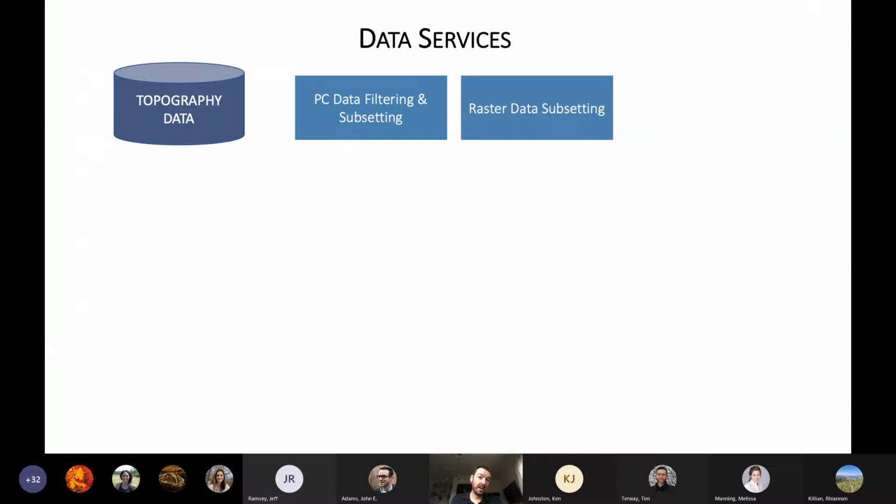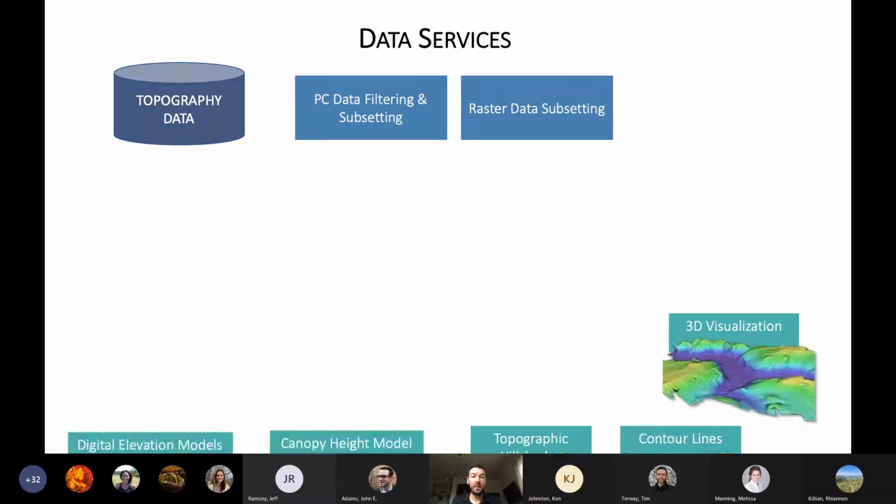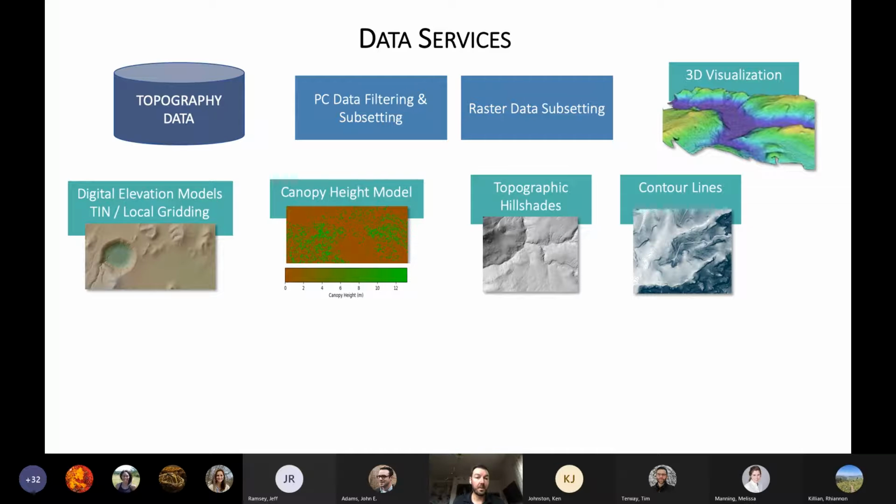So thinking about services broken down a little bit more, here's the set of services. We've got this big bucket of data, that's actually lots of buckets of data from different places. Then we have tools to do basic data selection, that's spatial subsetting or attribute-based filtering for both point cloud and raster data sets. And then there's a whole suite of tools for deriving products from that raw data.